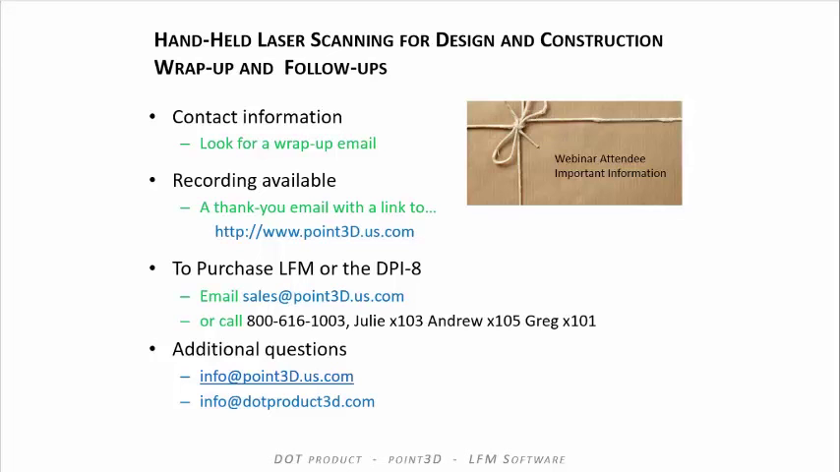Okay, and then is it possible to manage laser scan revisions in LFM? There is no automatic way, but we would suggest managing revisions through the use of register groups and file naming protocols, so that my register groups might be named for the unit area and the date.